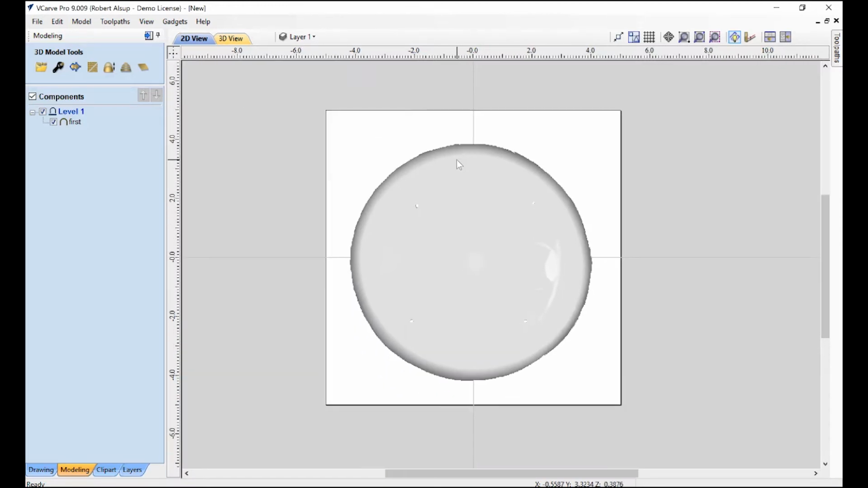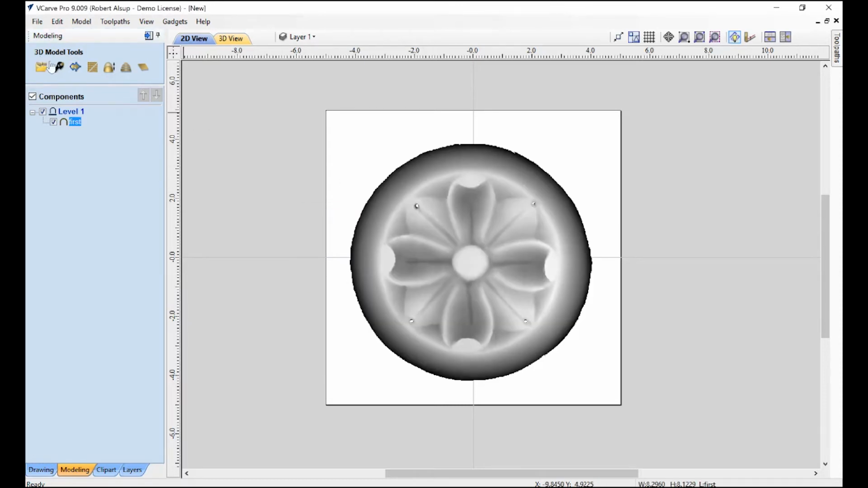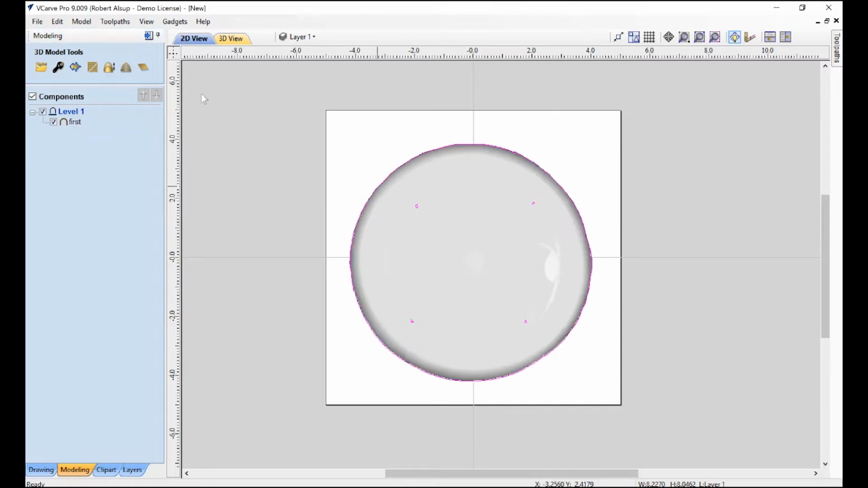Now I need to do one other thing. Once I do the 3D surface on this, I also want to cut it out. So I need a vector, a line to do that. So what I'm going to do is select this right here. Whoops, let's select the component. I'm going to select this, and it will create that line. It actually created a line right there. I'm going to use that to define the final profile. So those are really the only things you have to do.